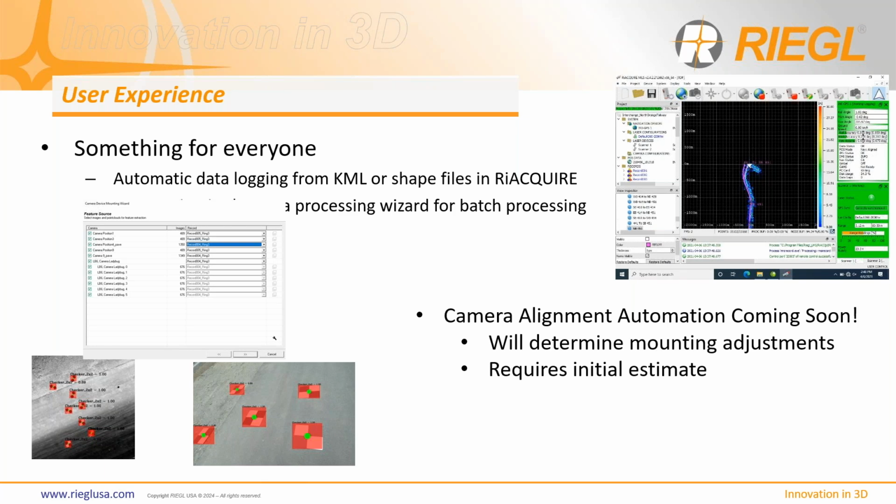Now, important note, it does require an initial estimate in order to sort of seed the orientation. So at least it's a rough estimate to start with. So those will be exciting to try out and use in the near future.